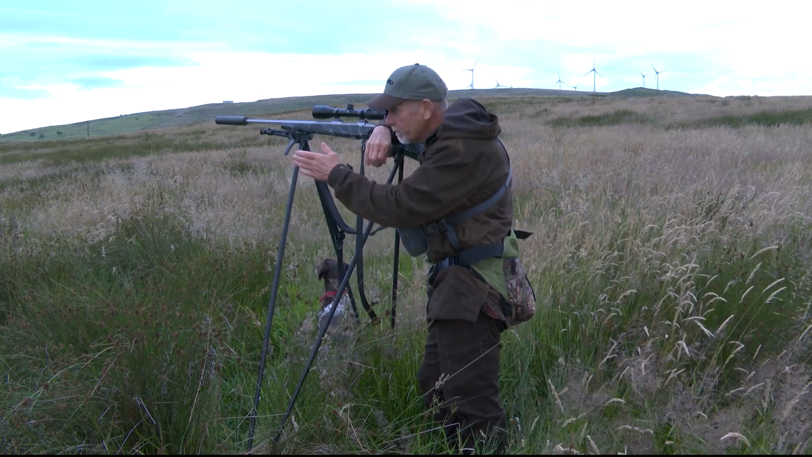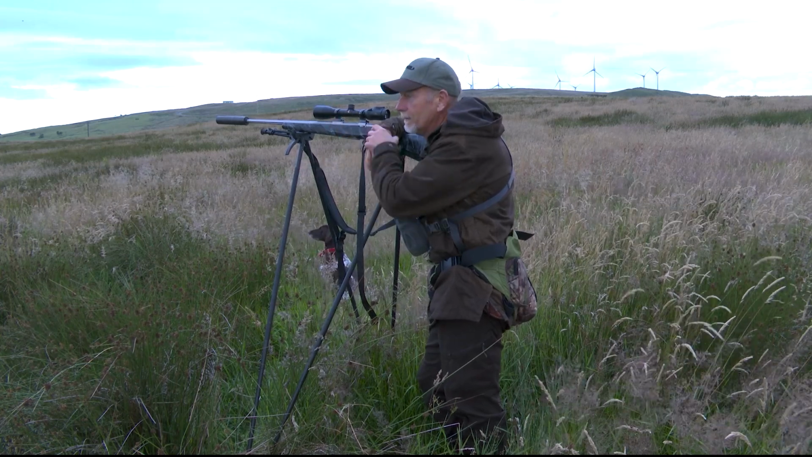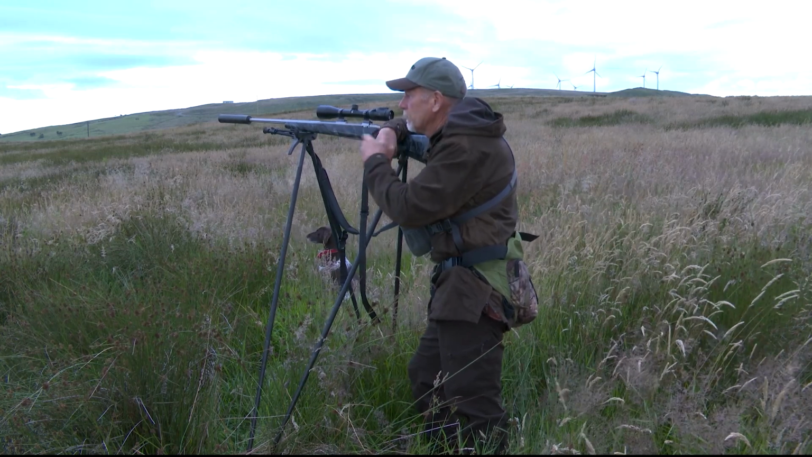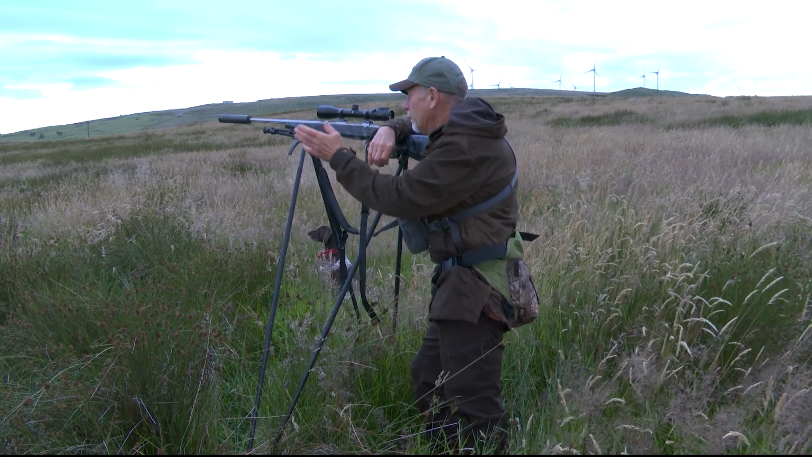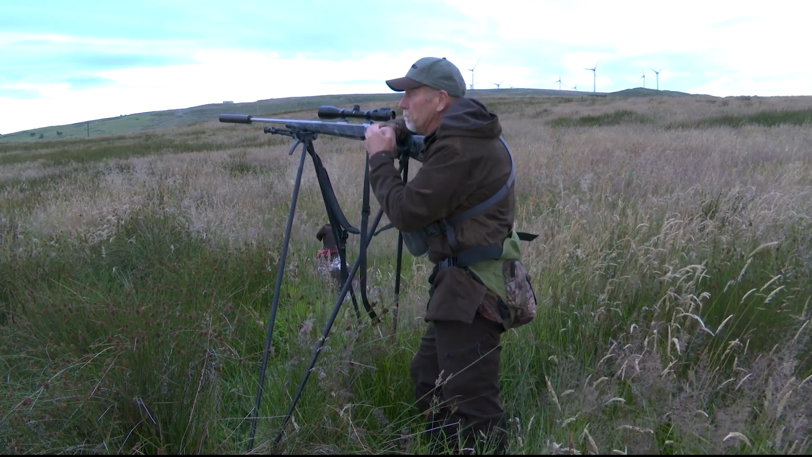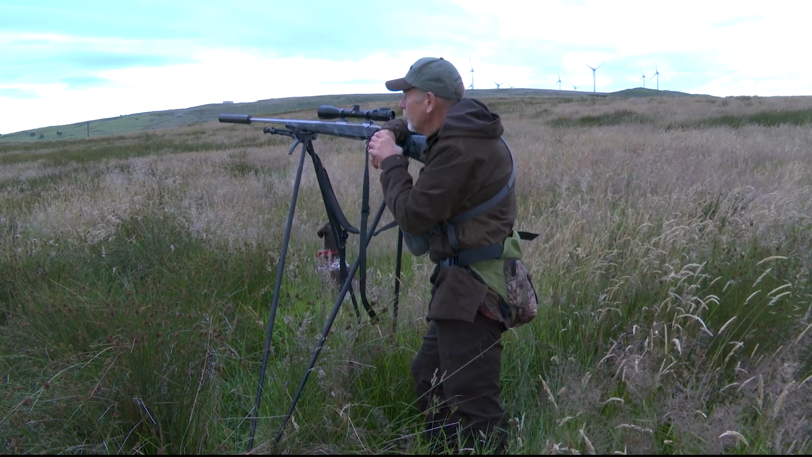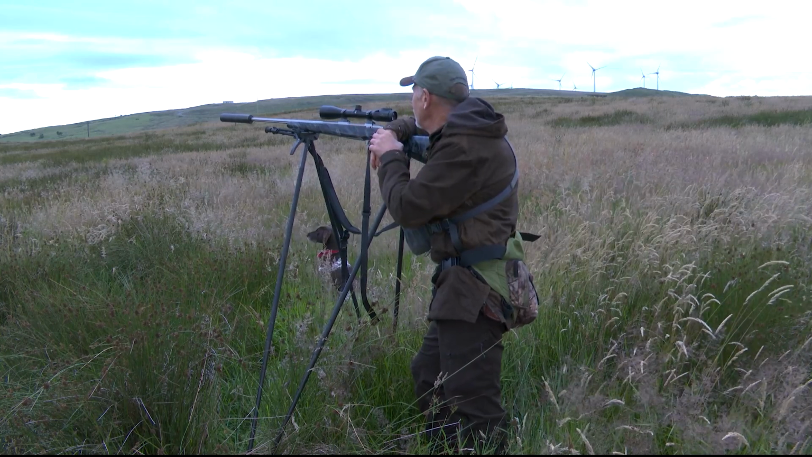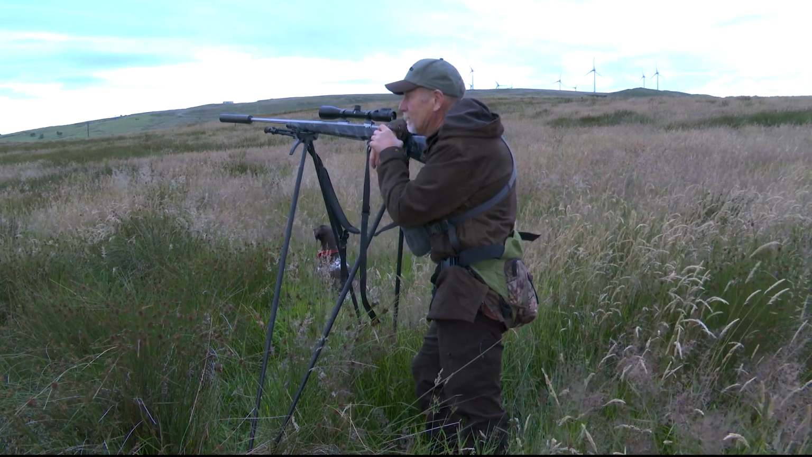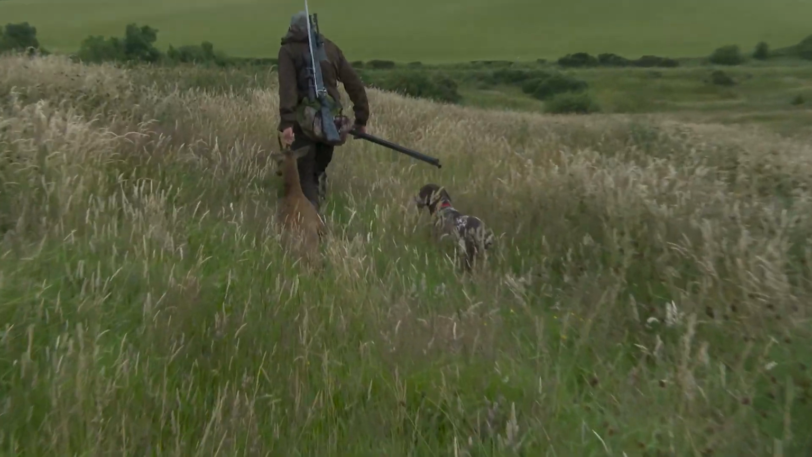And the dog's pointing off to the left. They're just making to have a good look in there, and up he jumped and bounded off as roe will do, but they'll usually stop a couple of times because they're curious. So he stopped the first time briefly and then ran another 40-50 yards, and then just as they will, they turned and had a look at you, and that was probably not a good idea. So he's just about 120, 130 yards somewhere in here. This is where a dog comes in handy, because believe you me, trying to find a deer in this is tricky. So I'll just let everything settle down and then go and recover it.